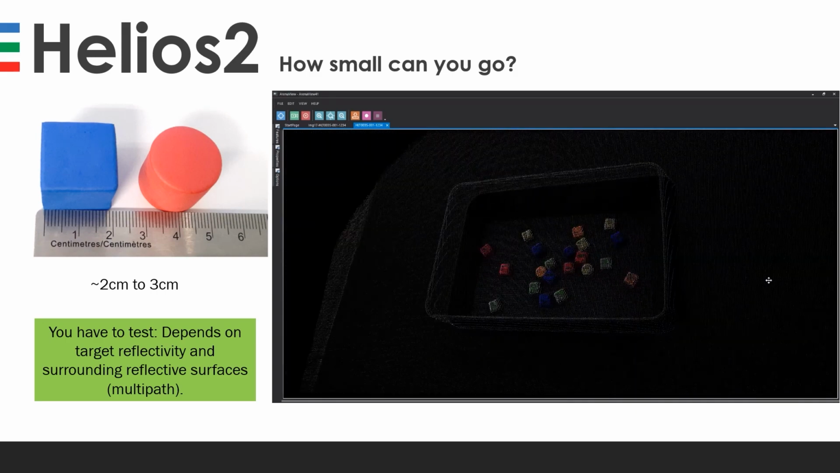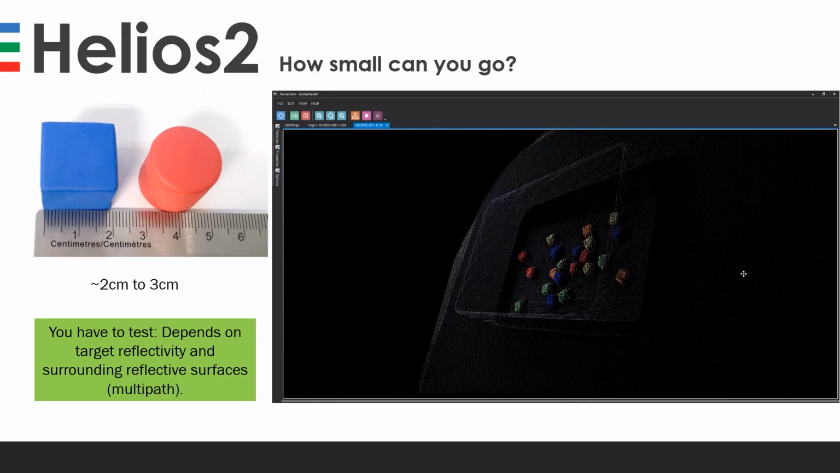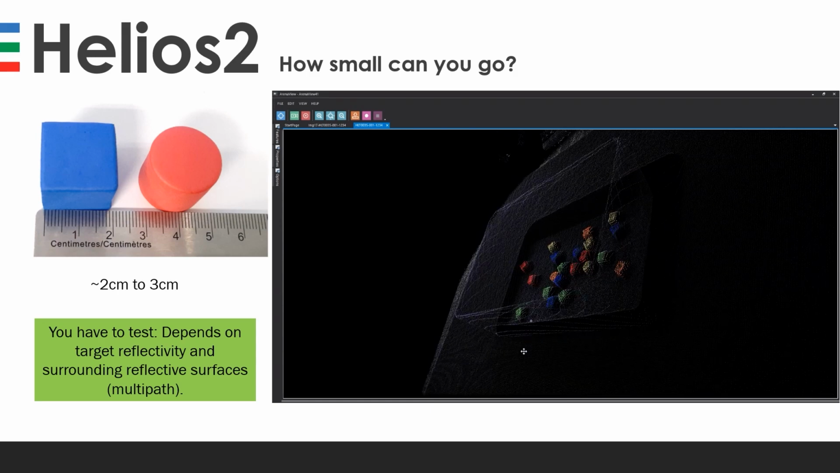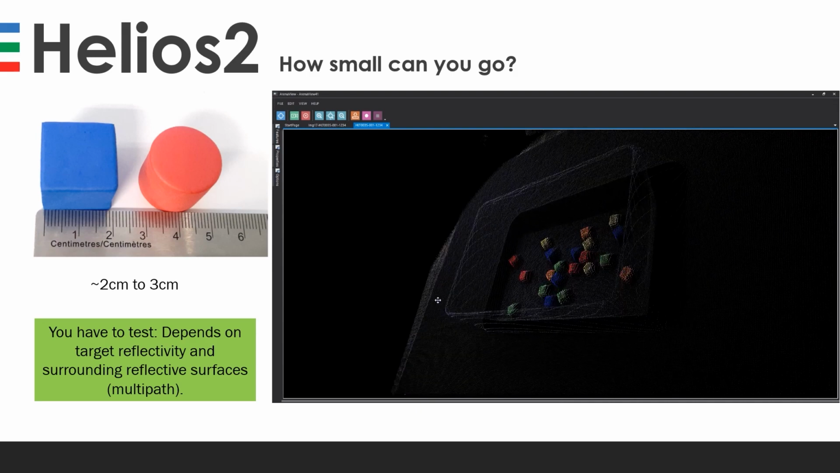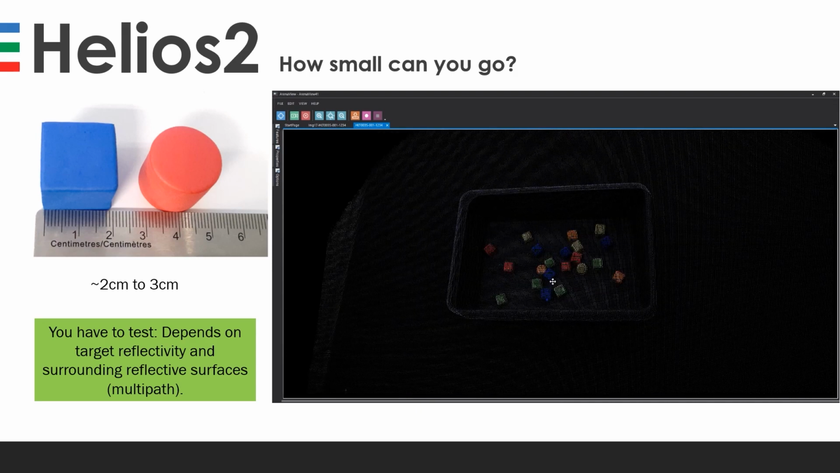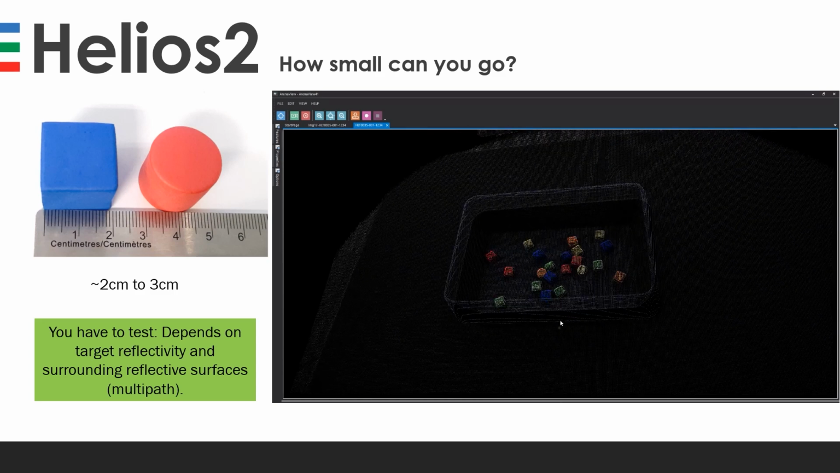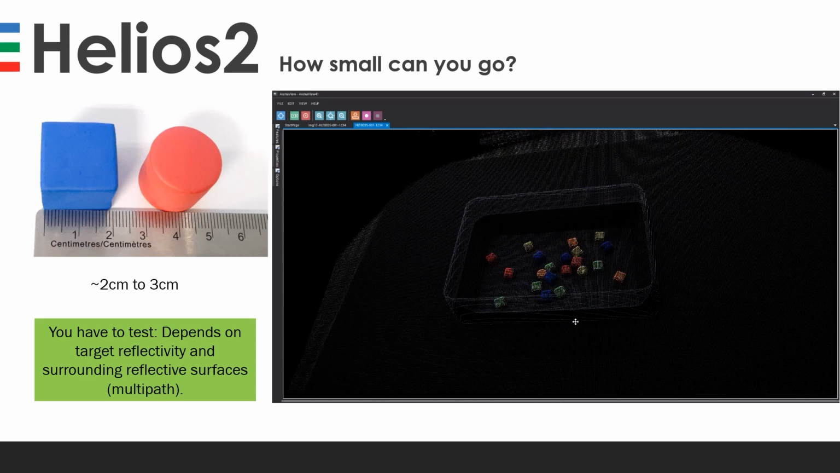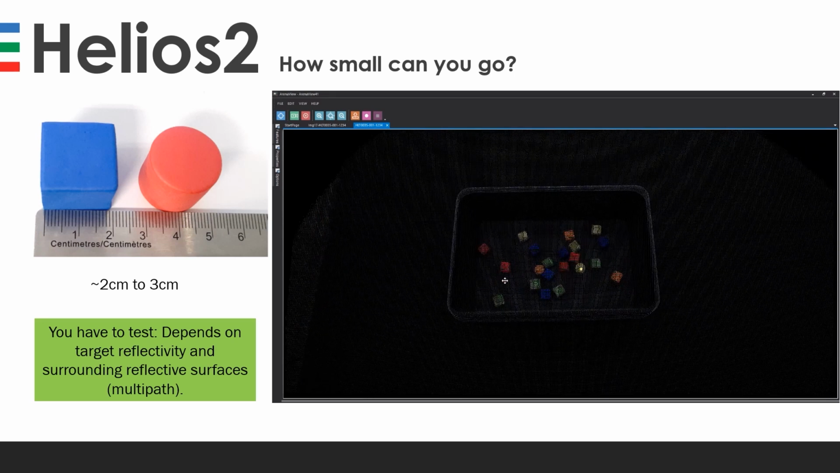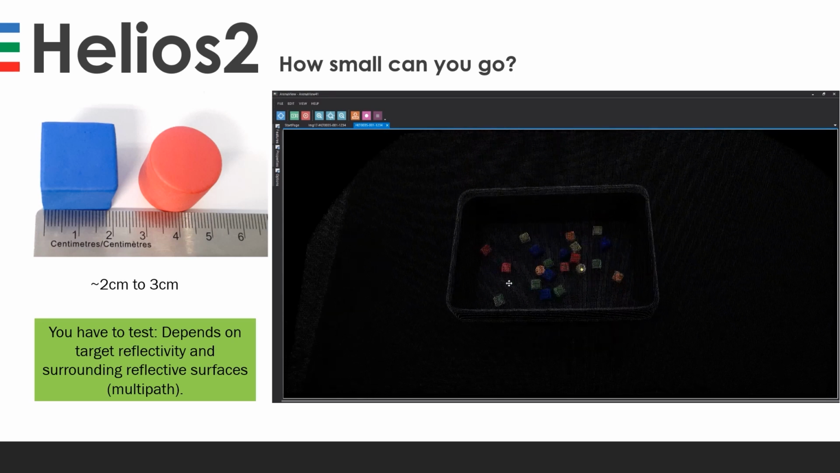If you have lots of small objects with shiny surfaces, they might create multipath, where the light is reflected from one object to another. In this specific instance, we have objects roughly 2 to 3 centimeters, and we believe we can achieve good enough accuracy for this purpose. But this will depend on the actual scene.